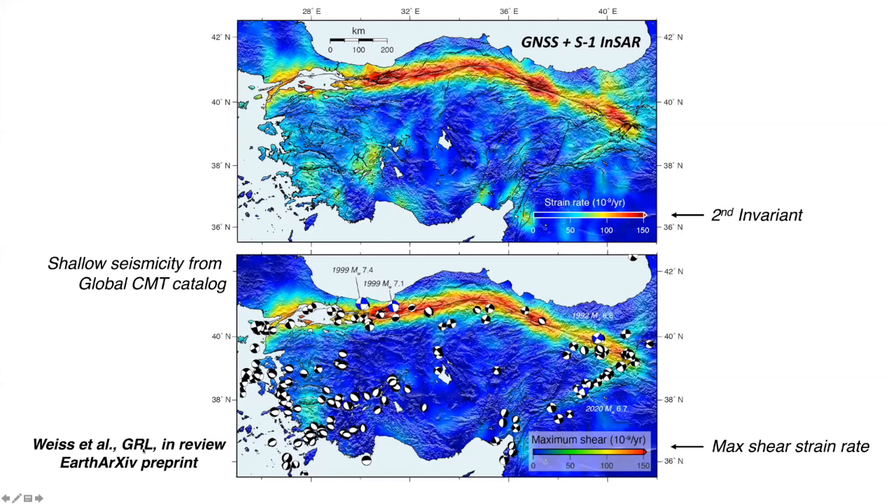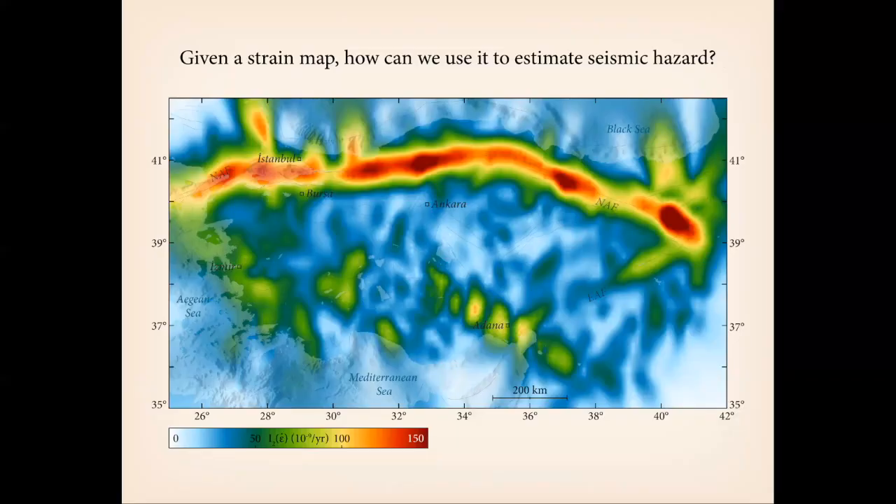And now I'm going to hand the floor over to Chris, who's going to talk more about how you can actually turn strain rates, geodetically derived strain rates, and seismicity into probabilistic estimates of earthquake hazard. So essentially the next step. Okay, so now that we have this strain rate map, let's look at what we can do to use it to help place constraints on the seismic hazard in Anatolia over the long term.